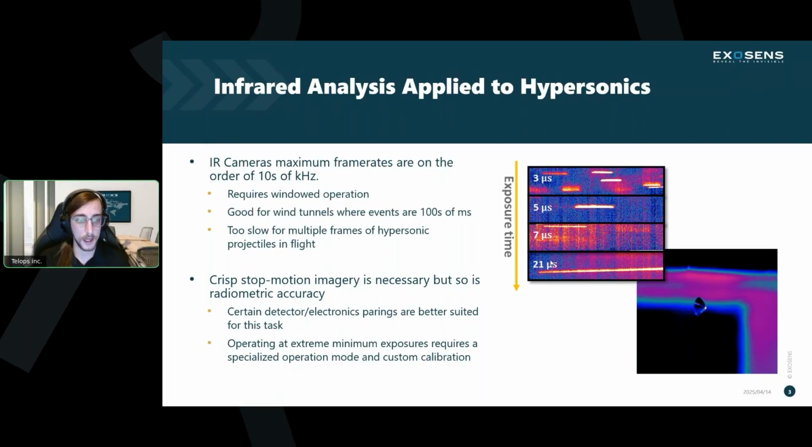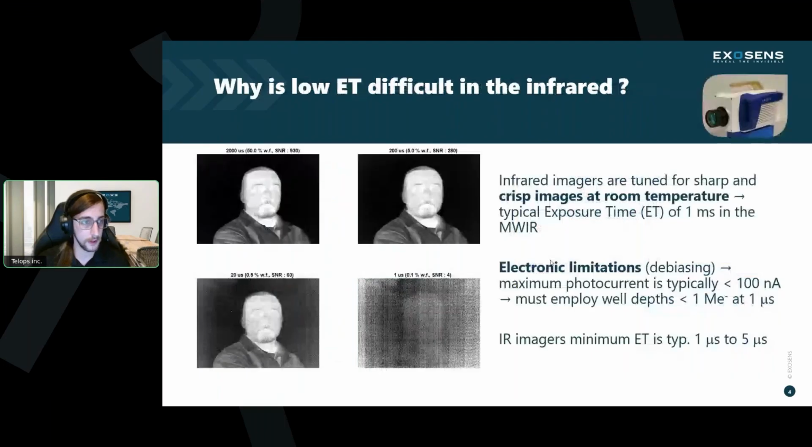And so calibration is a key component of this. And coincidentally, or I guess unfortunately, detectors do not perform well under these conditions. They do not perform well at minimum exposures. We'll talk about that on the next slide here. But essentially, we had to develop a custom scheme, a custom calibration to be able to retrieve interesting, useful data when operating the camera under these extremes.